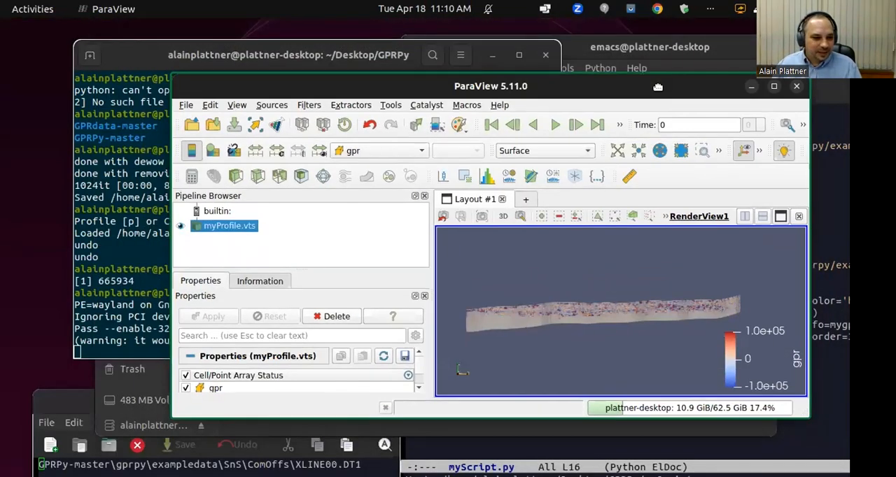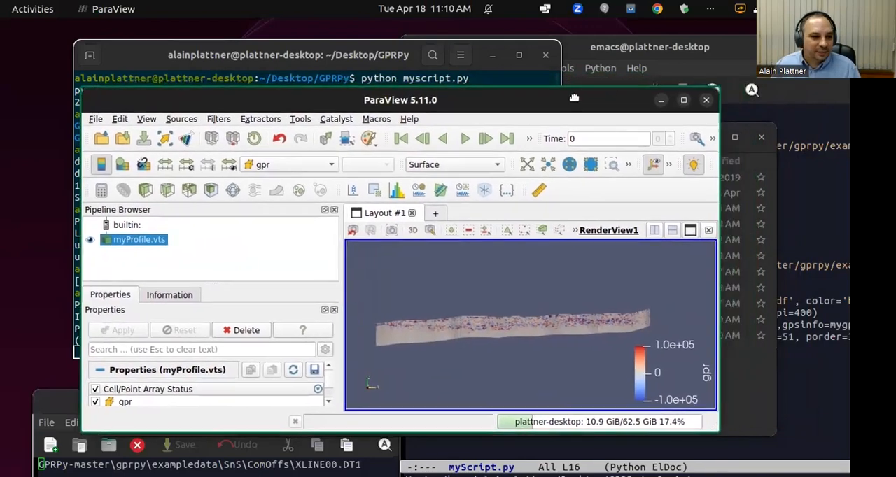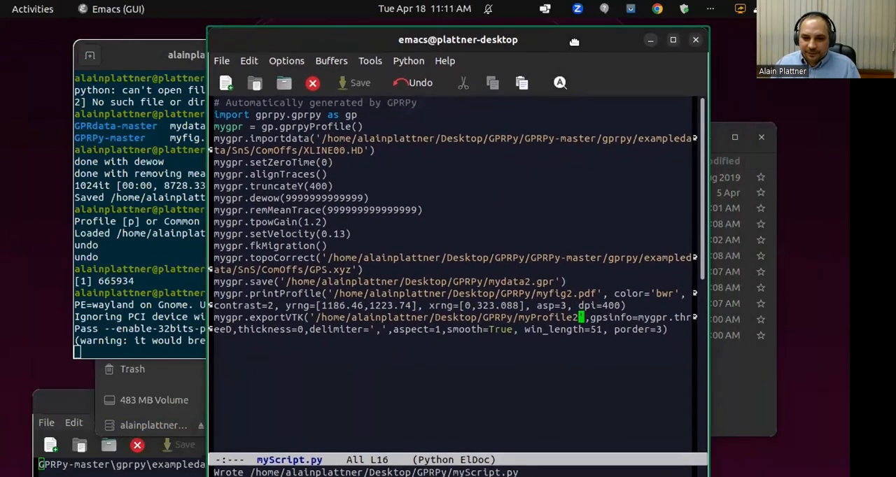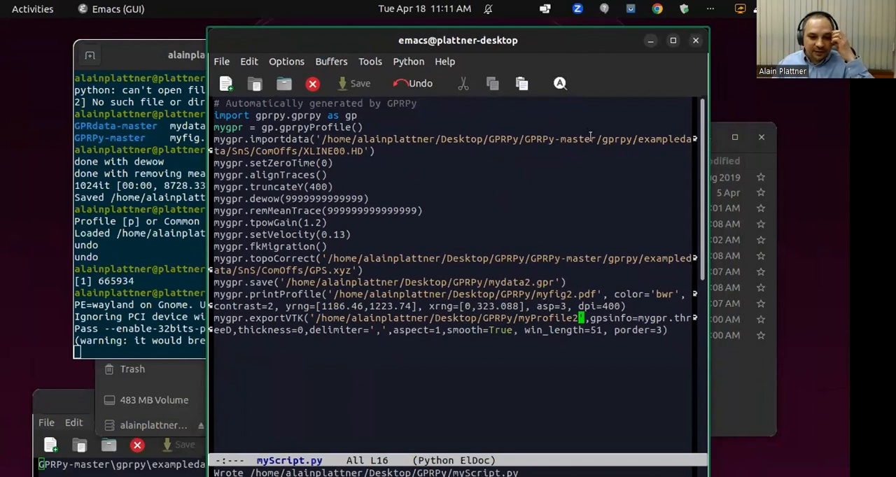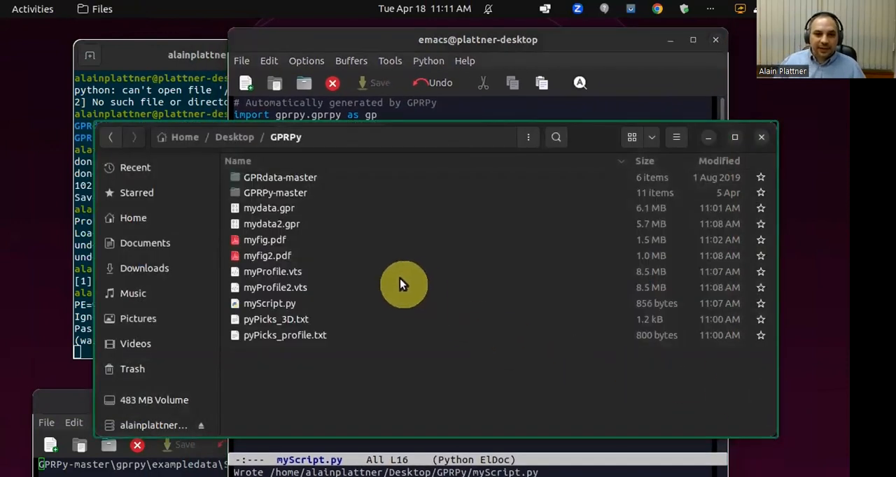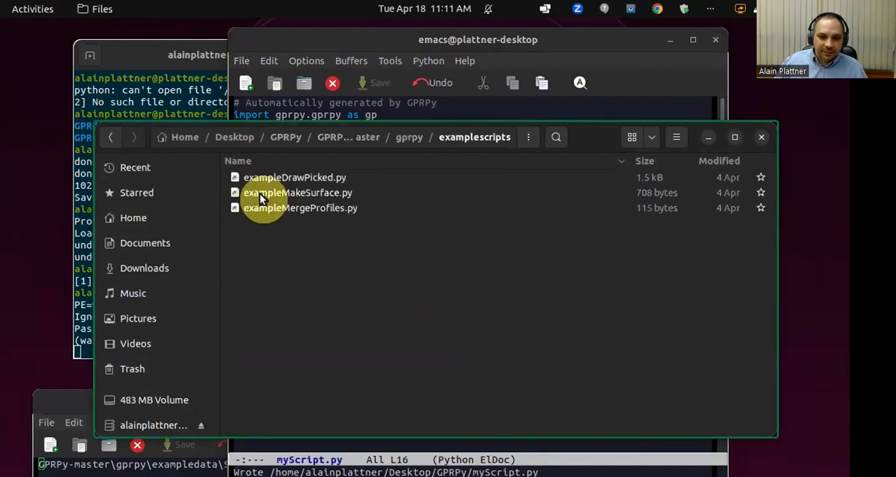Okay, so we're now already in the slightly more advanced stuff where we go into scripting. By the way, if you do want to change font sizes or anything, this is where you can do it. Instead of print profile, you can use Python plotting functions. Actually, there is even an example on how to do that in your GPRPy folder, example scripts.